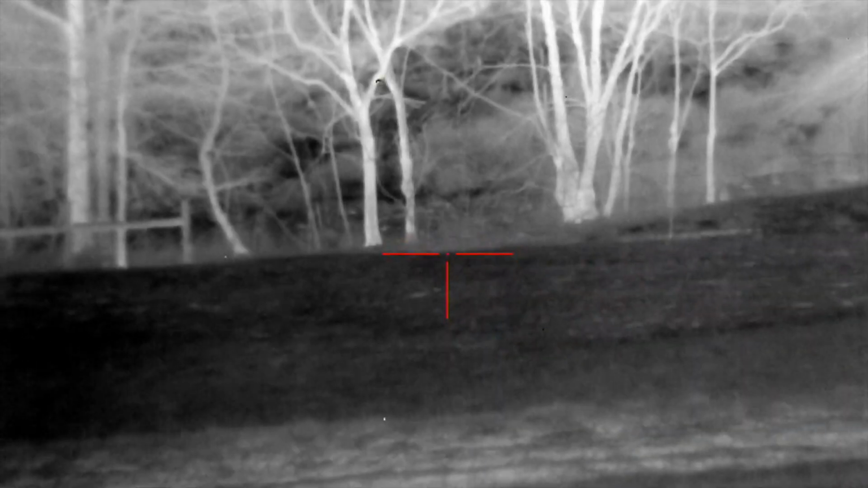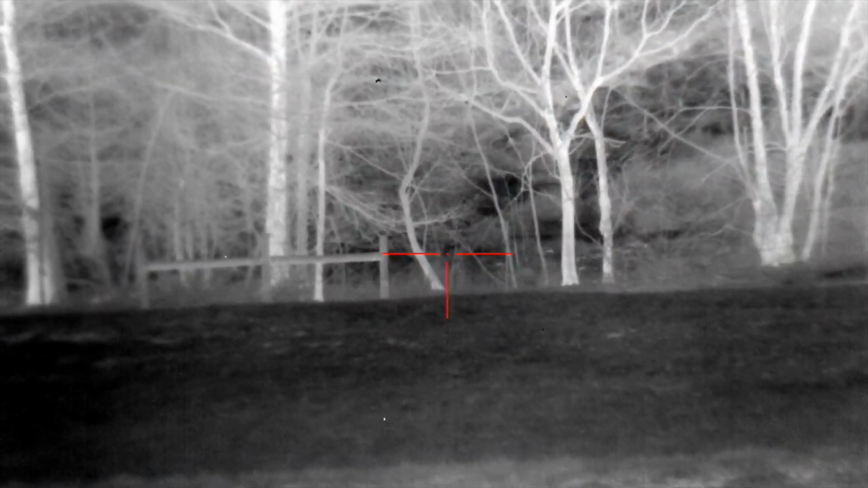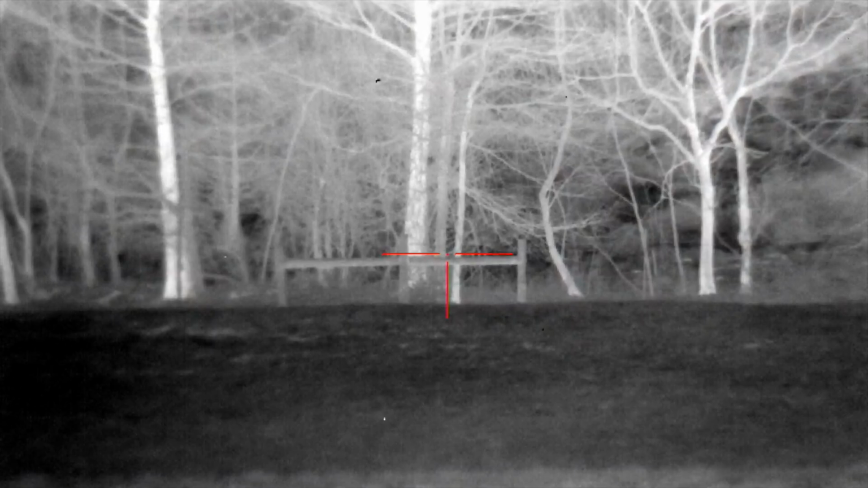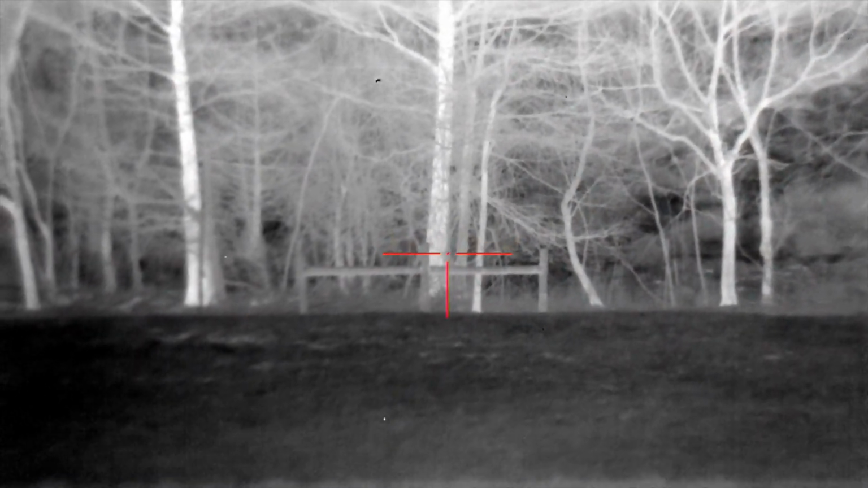Alright, guys. We're over here at our third spot. These coyotes have been not cooperating with us, but we're definitely in a good spot right now. We know there's a lot of coyotes here. I feel like we're set up in a good spot, so let's just see if we can actually get some to answer us back.